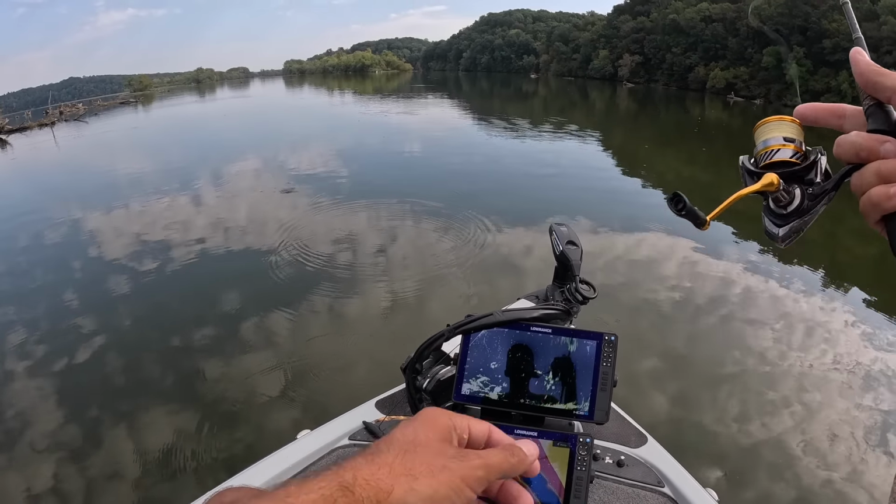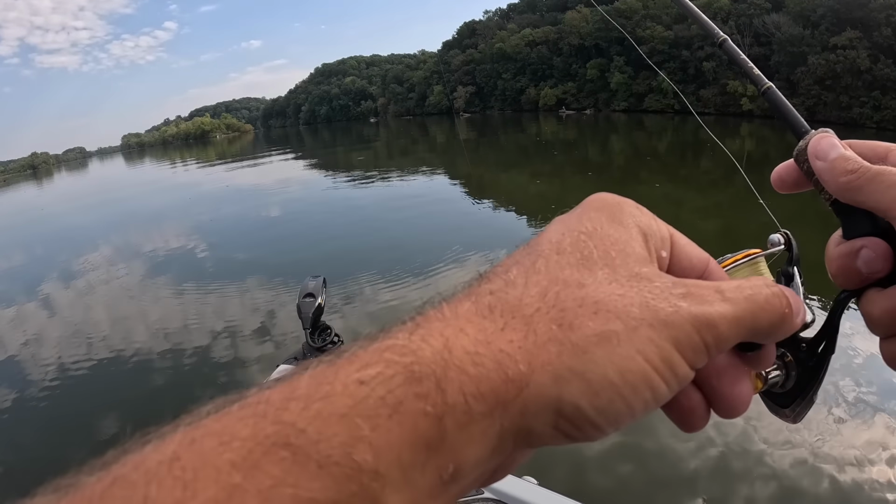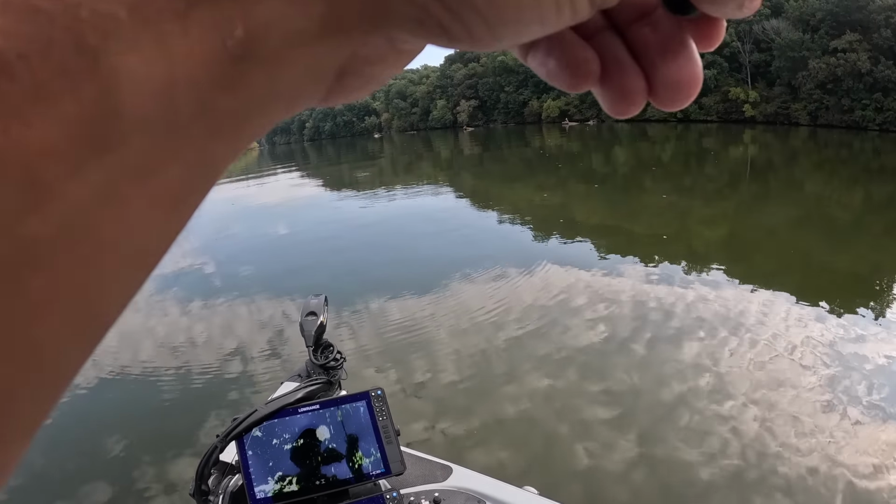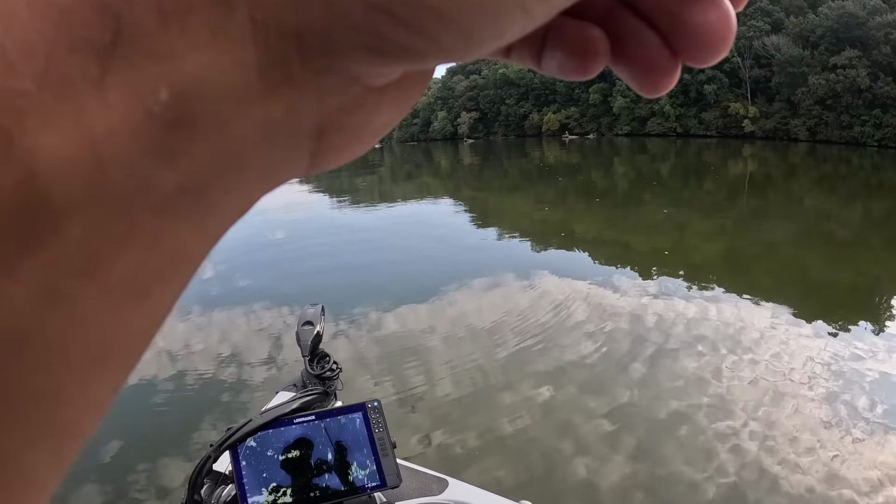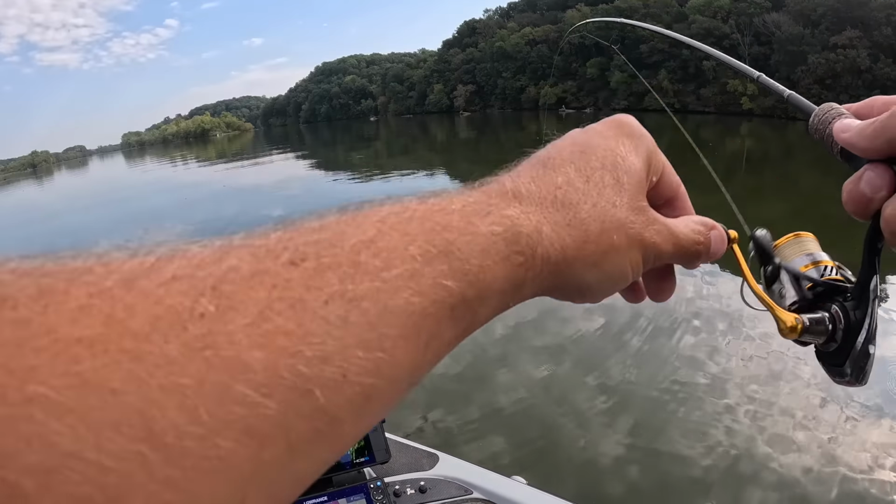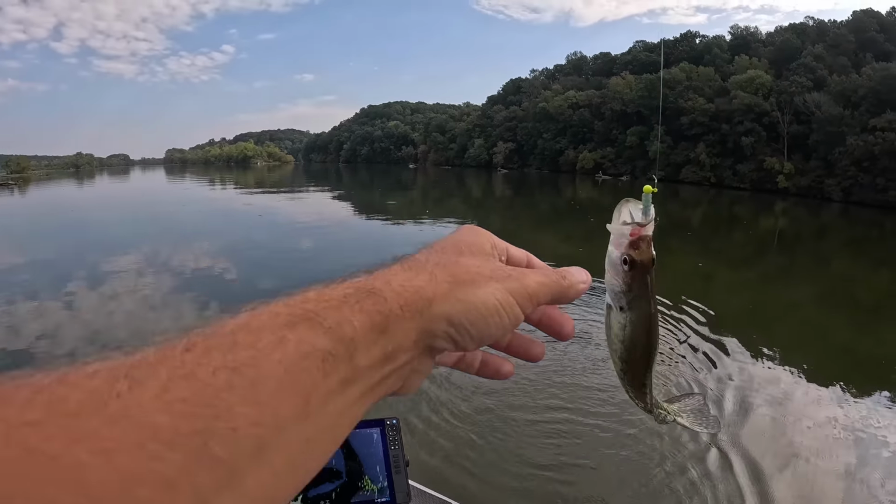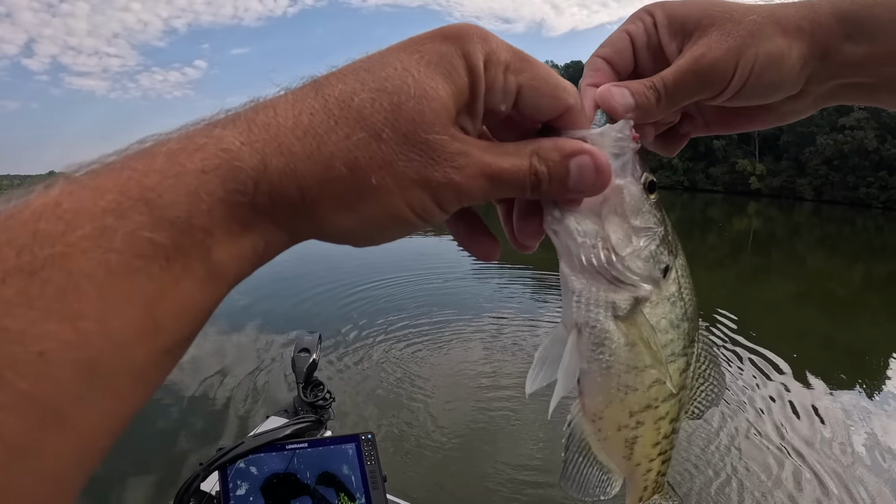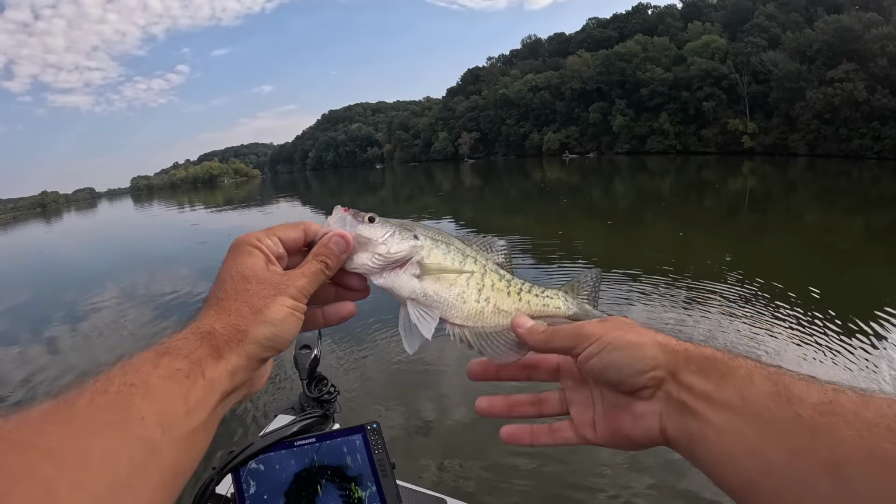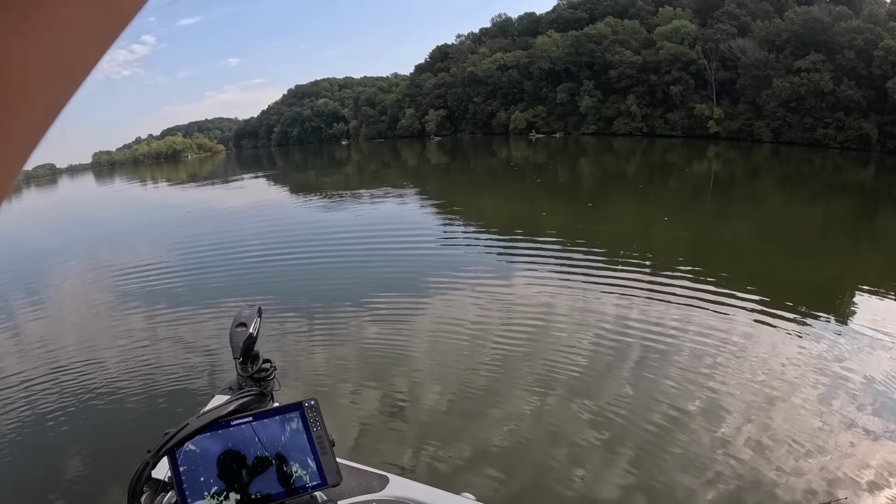Man, there's a couple more big ones right there. I think them are mostly small ones, I really do. I got one of them, but I don't think there's very much to him. He's okay, but I mean, don't get me wrong, he'd be a keeper, but he ain't what we're after. Another one.